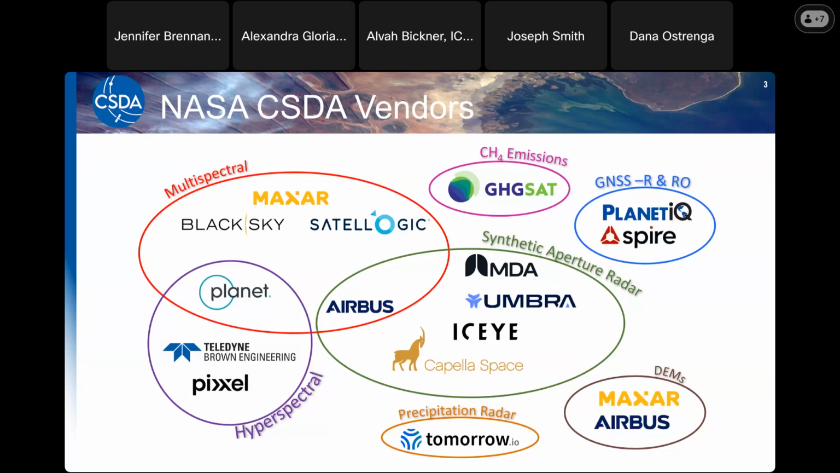We hope to keep growing this suite of vendors, because you can see here from this chart, we have a lot of representation across the sensor capabilities. So we have multispectral, hyperspectral, precipitation, radar, SAR, GNSS, and more. And we also share with some of our interagency partners some of the data capabilities that some of these vendors provide. So this is really starting to grow into a nice suite of complementary data to the full NASA data suite.